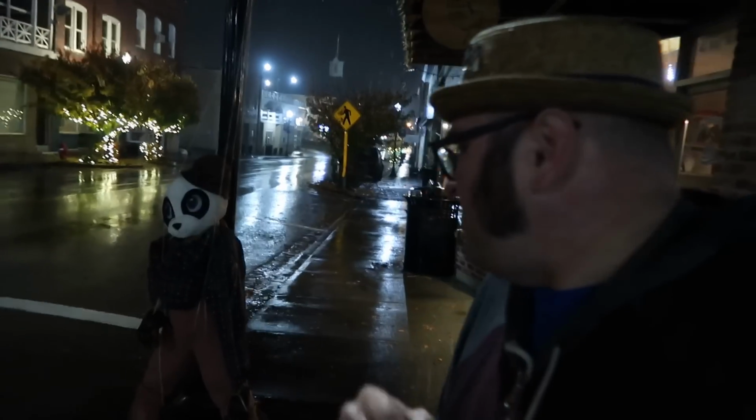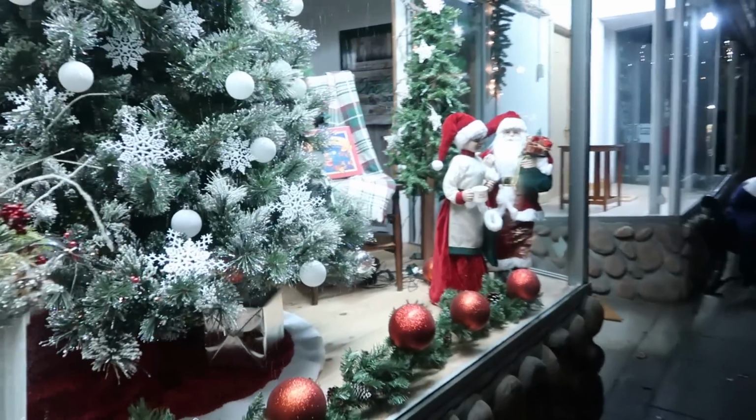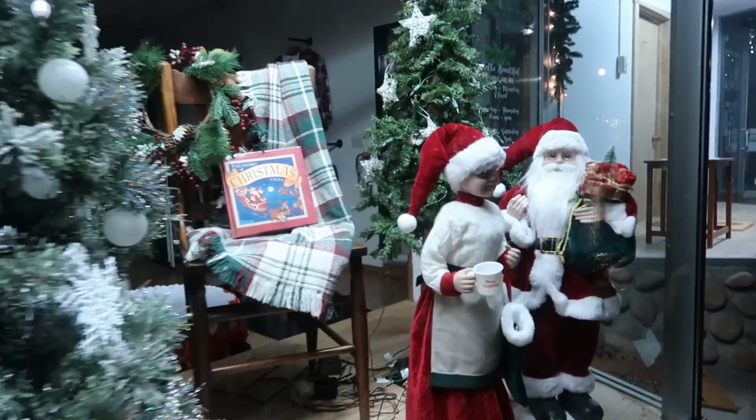That only gives us what, like 5.5 more hours until we get home. Not too bad. No, 6.5, I think. It's a panda. That scarecrow's a panda. See Santa coming through the window.